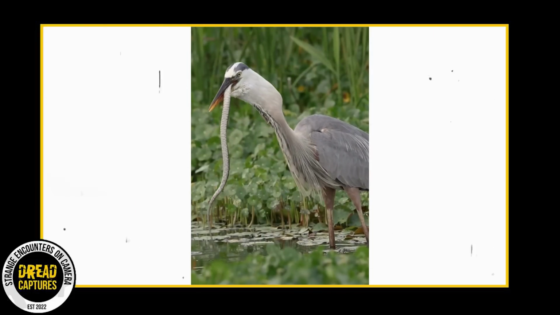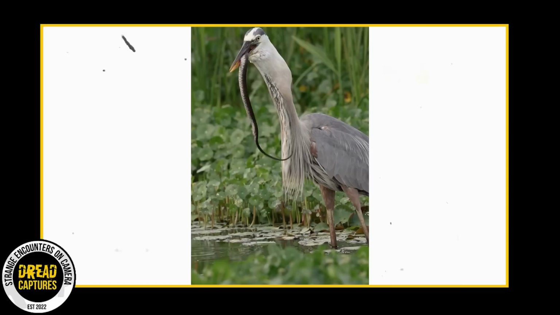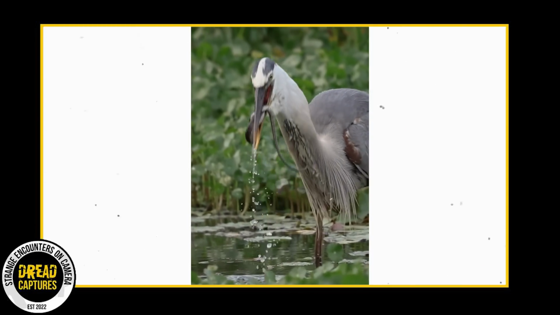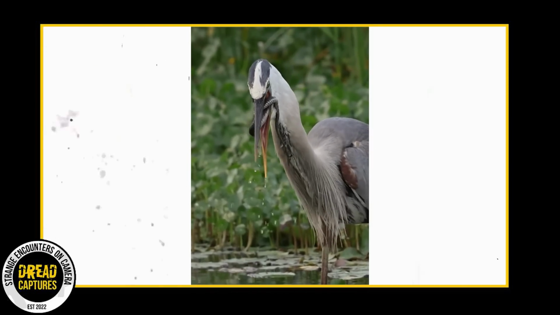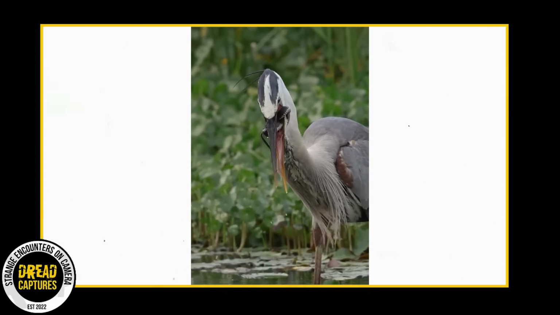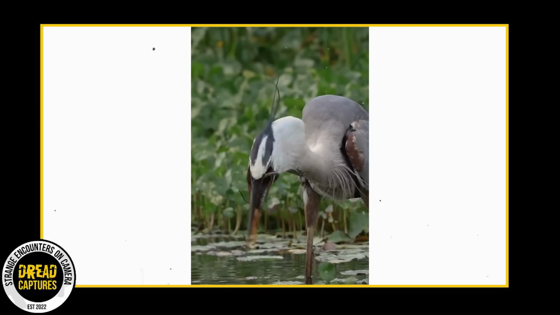Herons are skilled hunters and can consume live snakes as part of their diet. However, when a heron catches a live snake, it typically uses its sharp beak to grasp and immobilize the snake. Its beak is designed to pierce and impale its prey, allowing for easier manipulation and swallowing. Once the snake is immobilized, the heron may swallow it whole or break it into smaller pieces before ingestion.